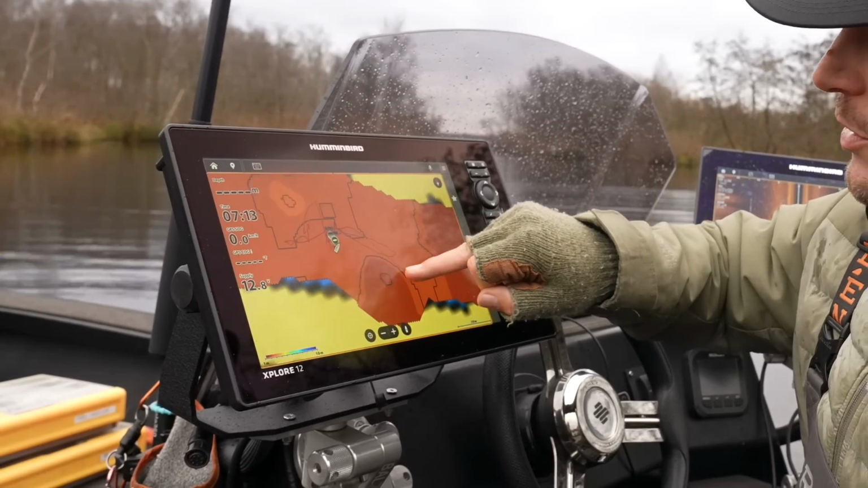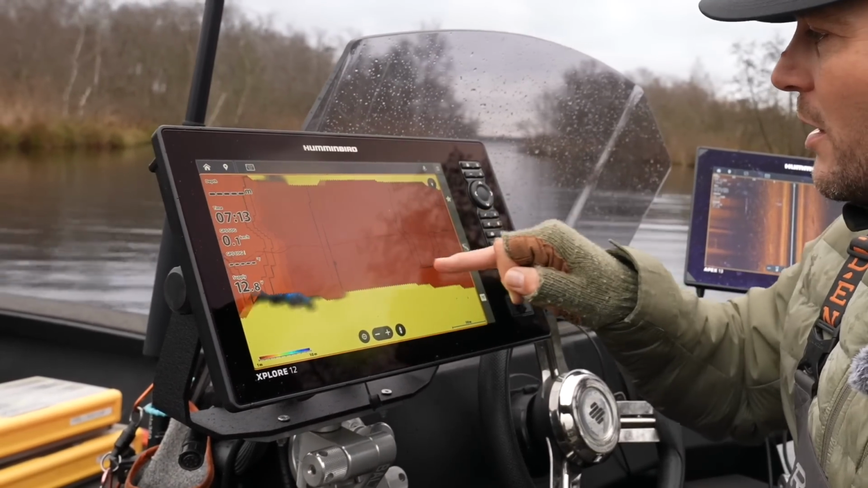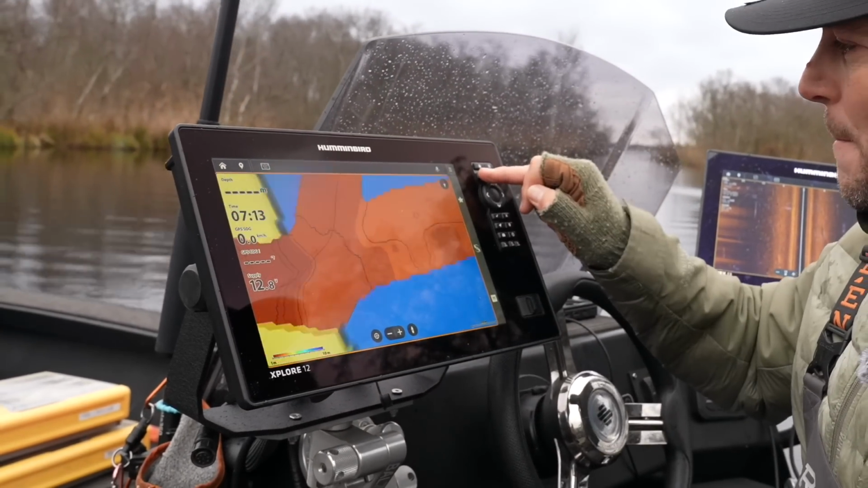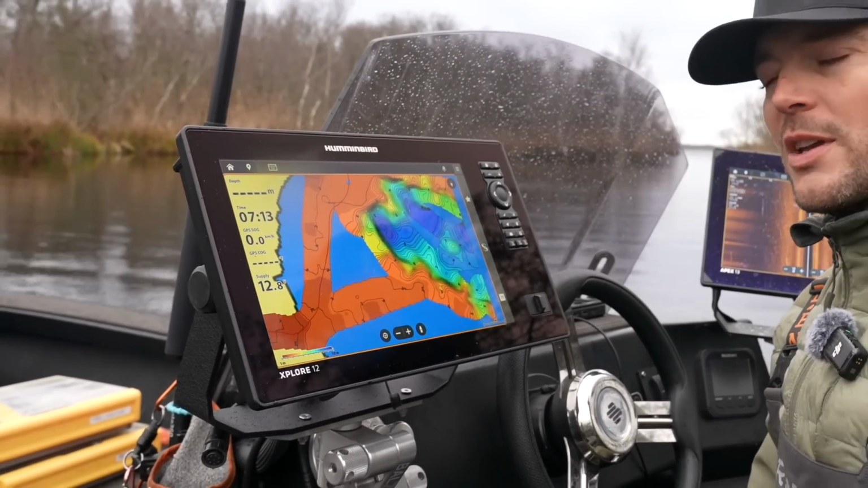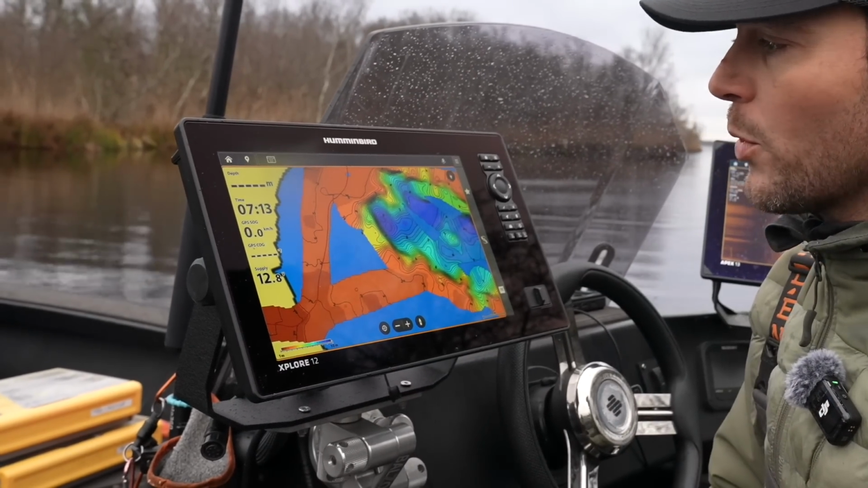Here it's 1 meter and 25 centimeters, and it goes up to 125 to a meter. Now we move towards the outside, 125, 175, 2 meters, and then you see the drop off over here where it goes down, and you see way more lines and way more detail on how the drop off is building up or dropping down.